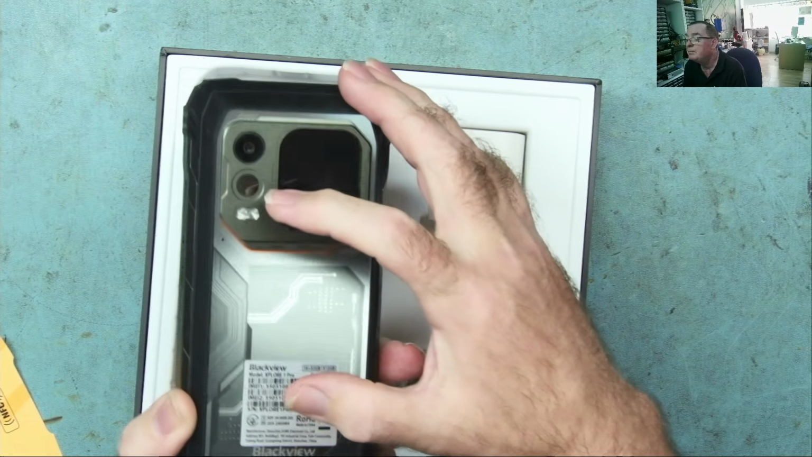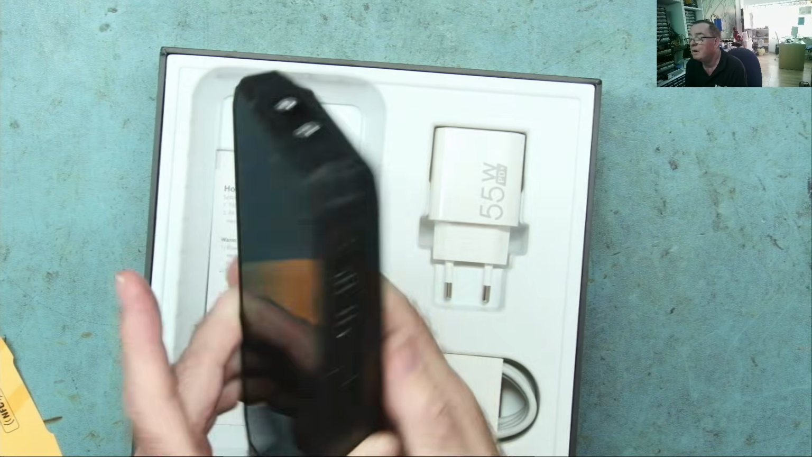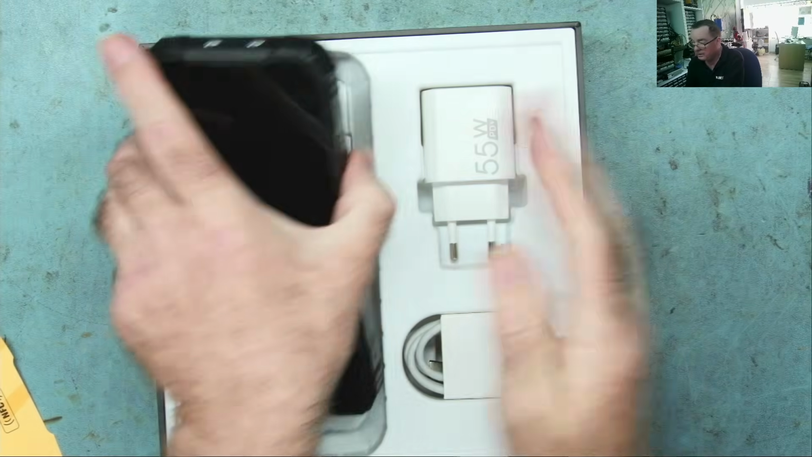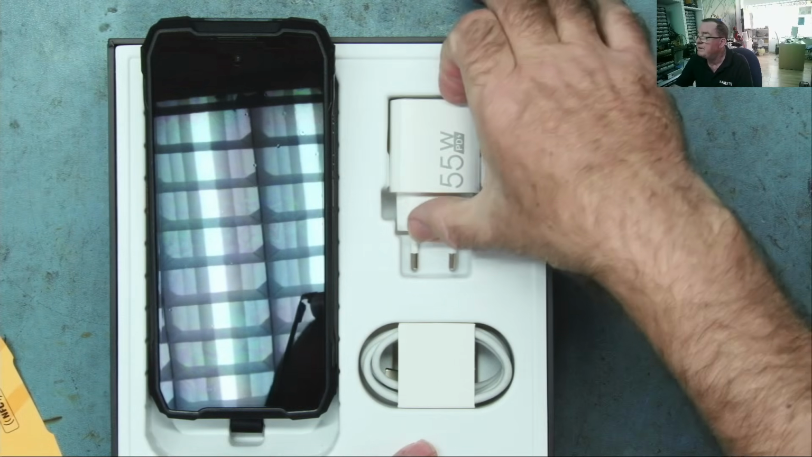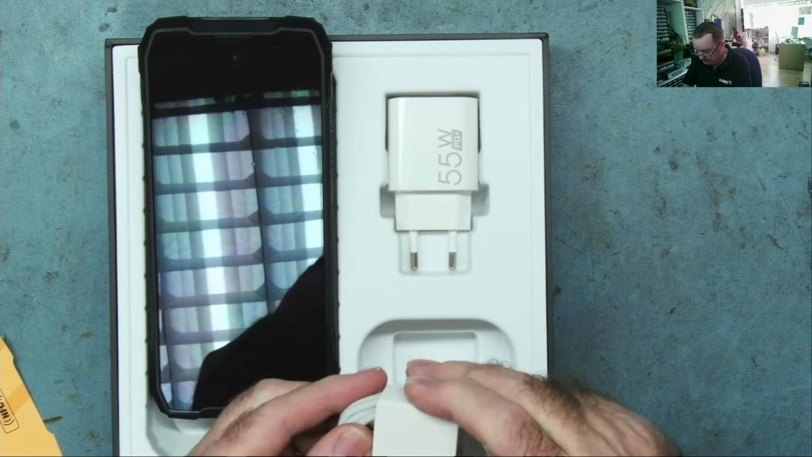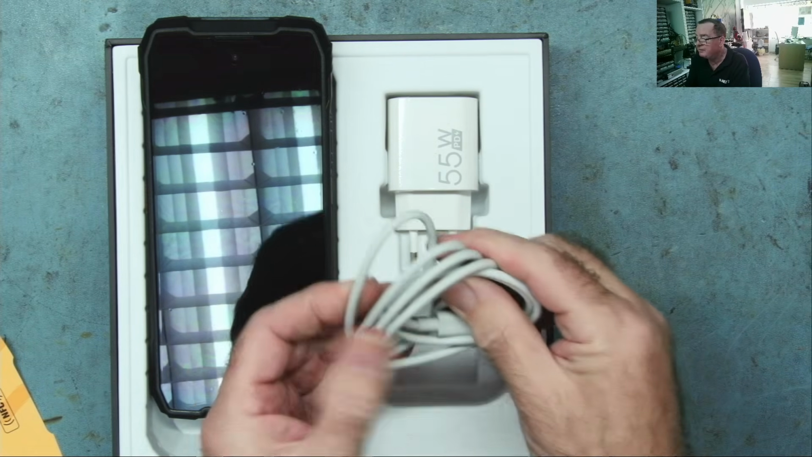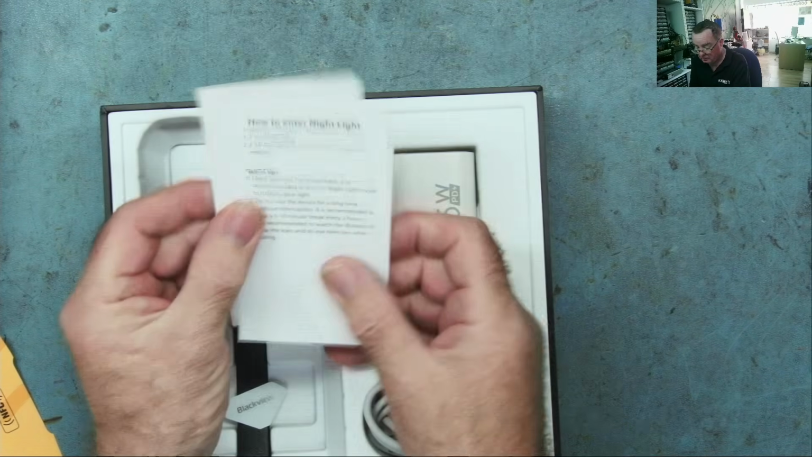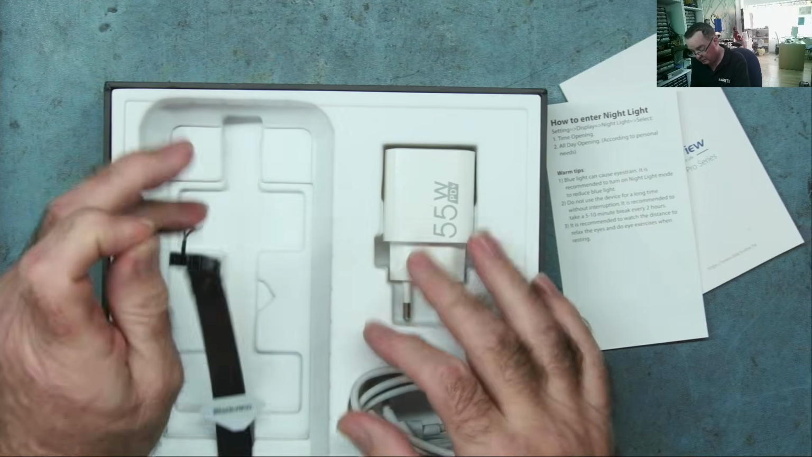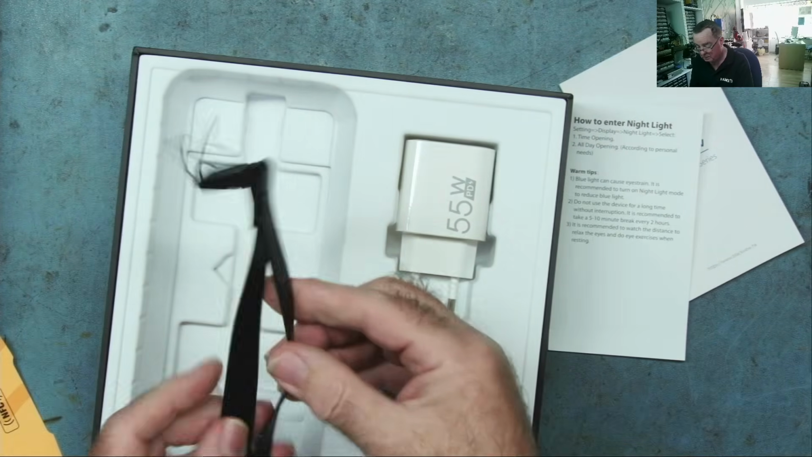We have the thermal camera and the optical camera there, you can see. It comes with a 55 watt PD power supply, charger, and a fairly hefty USB lead. Instruction manuals. Oh, and a strap too.